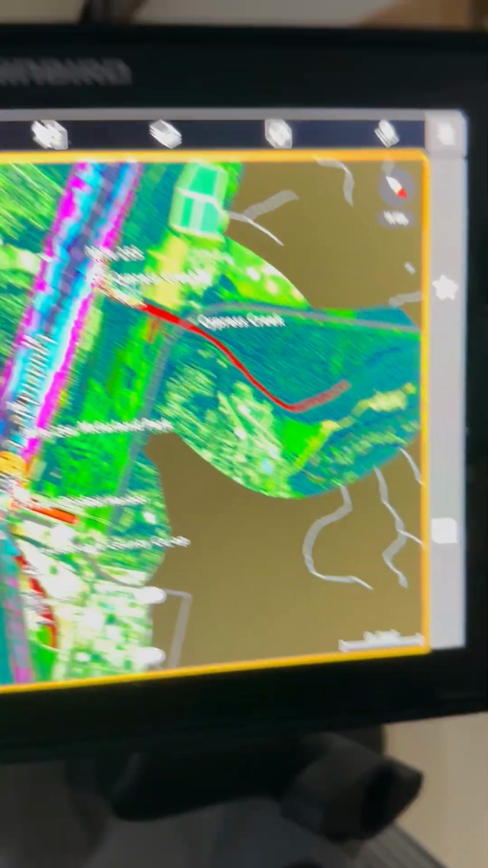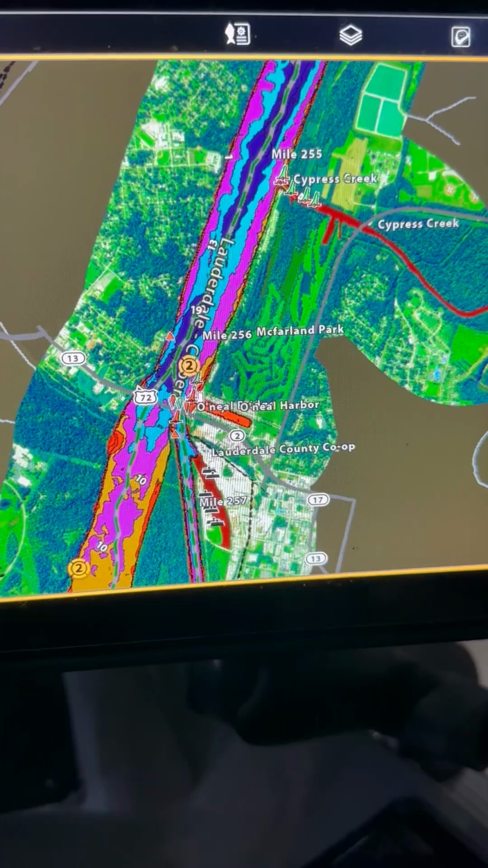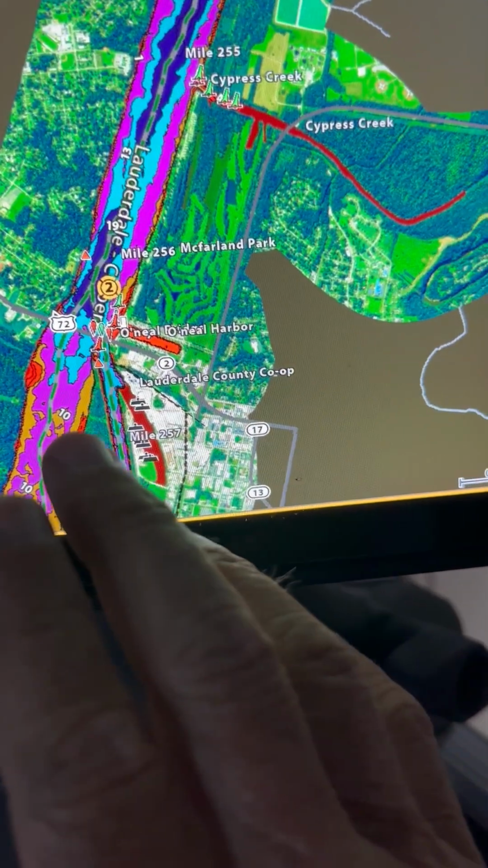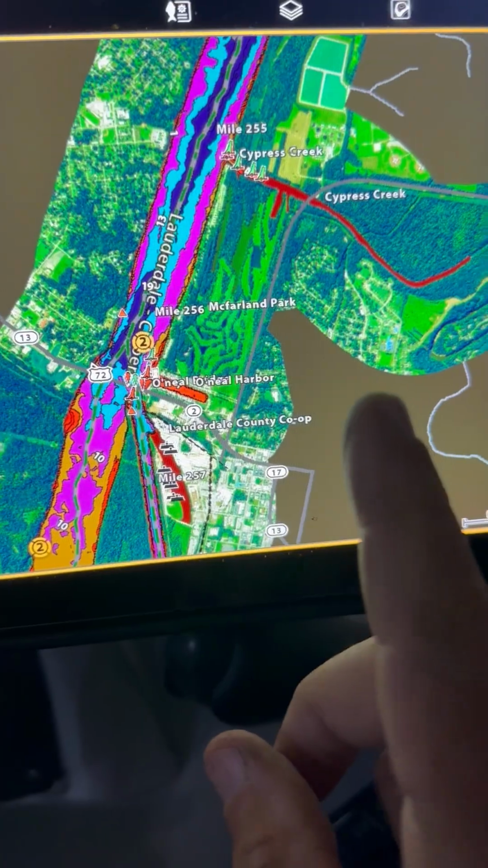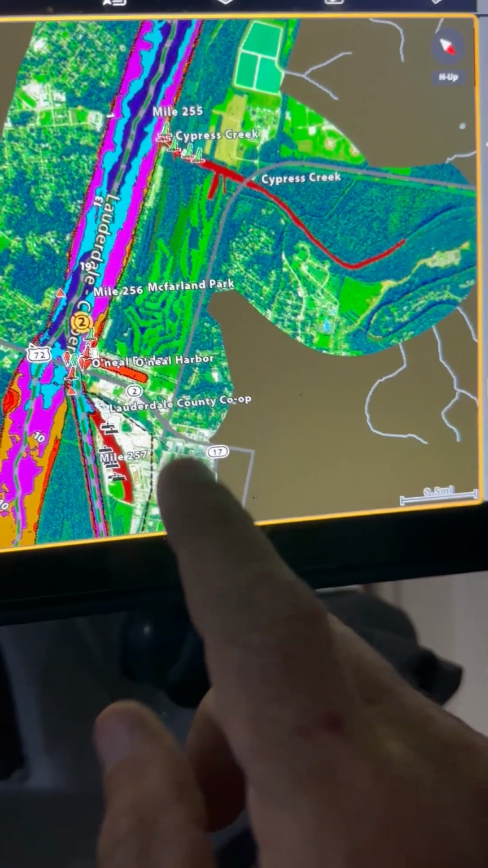So let's get over and let's just turn the unit on. There it is. There's our unit. I'll show you what I do. I use depth highlights, but guys, understand that when you use depth highlights, it will save you a tremendous amount of time, but also to know how to read the contours. It's not hard at all.